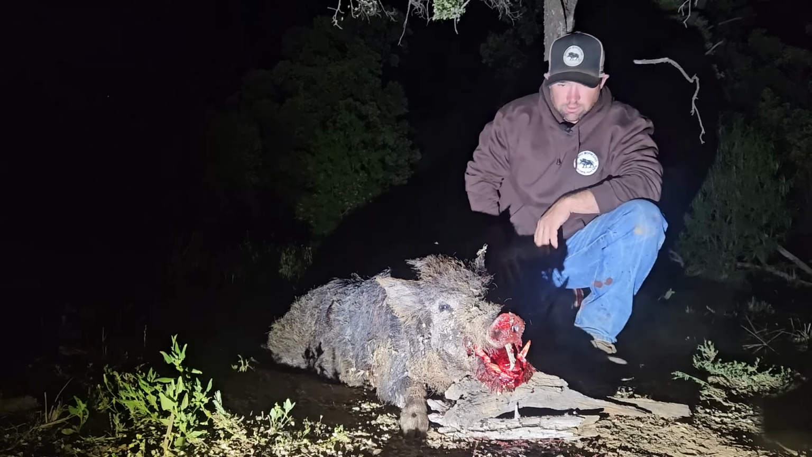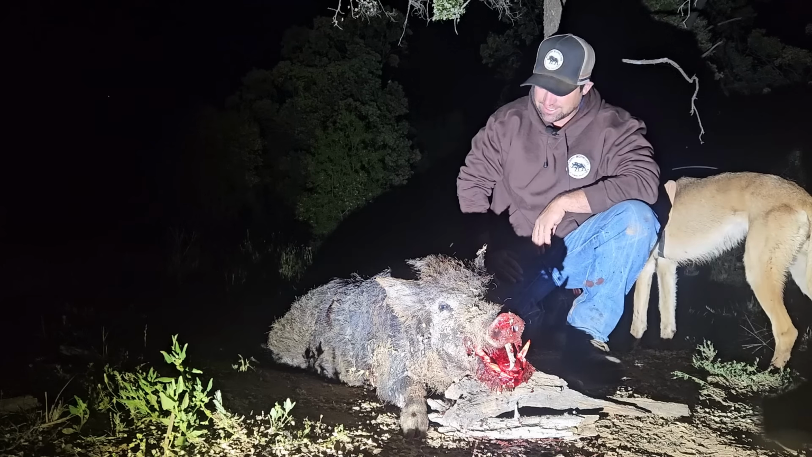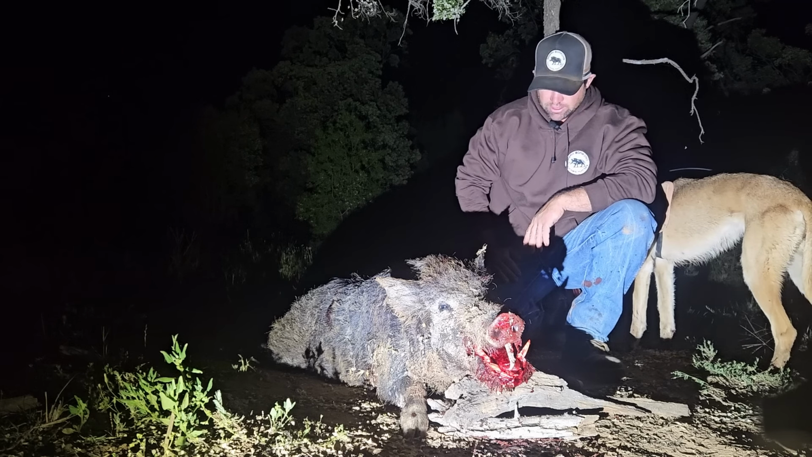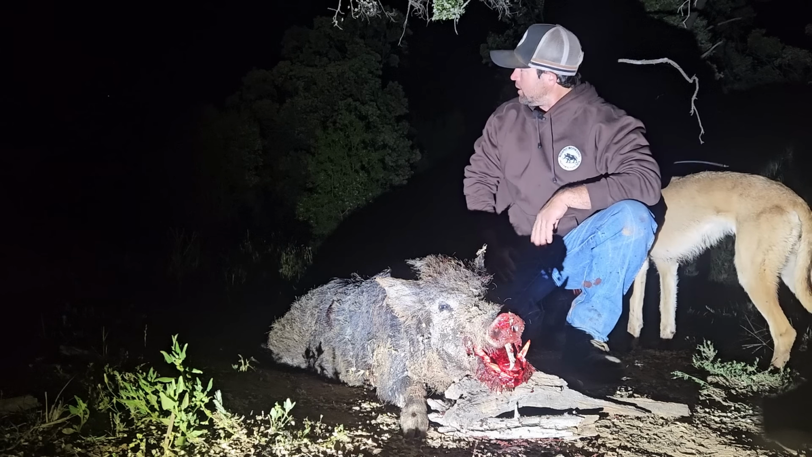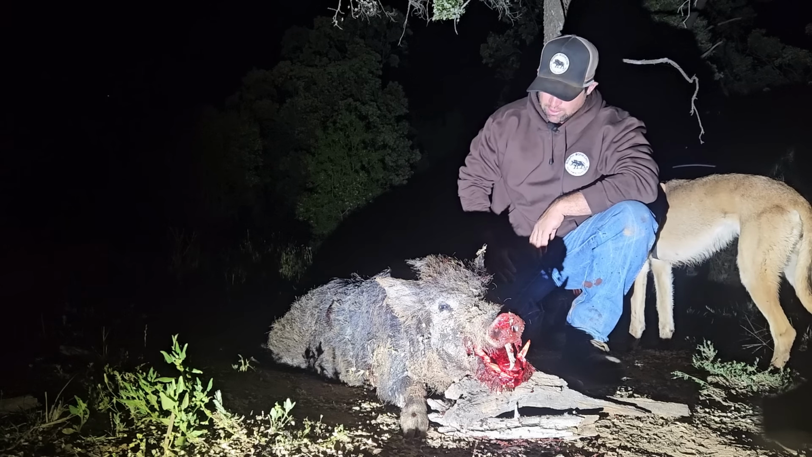He bloody stinks. I tell you what, he's been eating something bloody rotten. Anyway, that's how it always goes. I seen him in the thermal and he just flew. He knew exactly where he was going. There's a little timber scrub patch here that the dogs ended up getting him in. He went straight through a fence, through a hole.